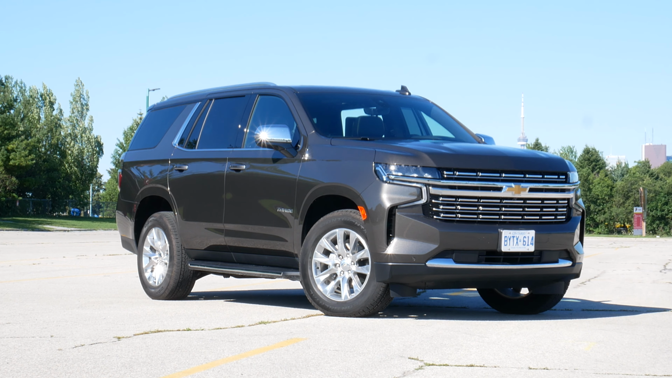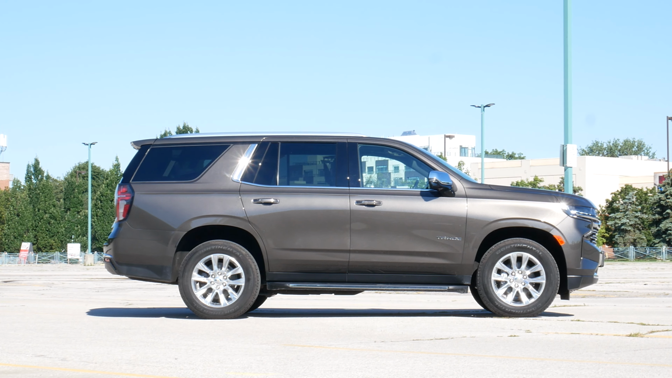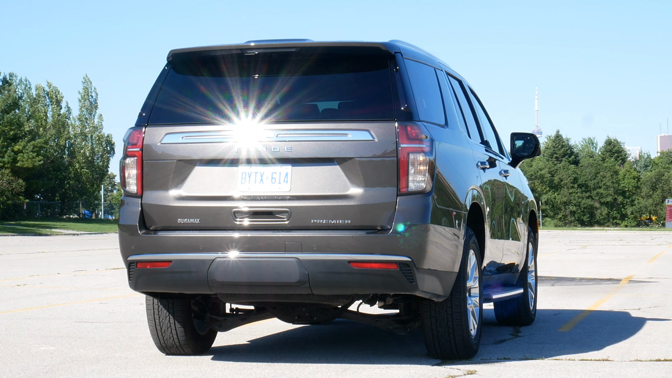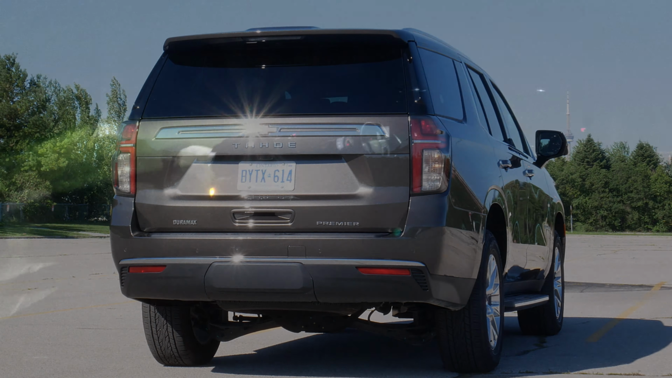But I will also just show you a look around of this Tahoe during the day, just so you have a better idea of how it actually looks instead of just seeing the lights. And I will also give you the stats on the right hand side about this specific Tahoe, because it's equipped with the 3-liter turbo diesel, the Duramax. But let's get back in.